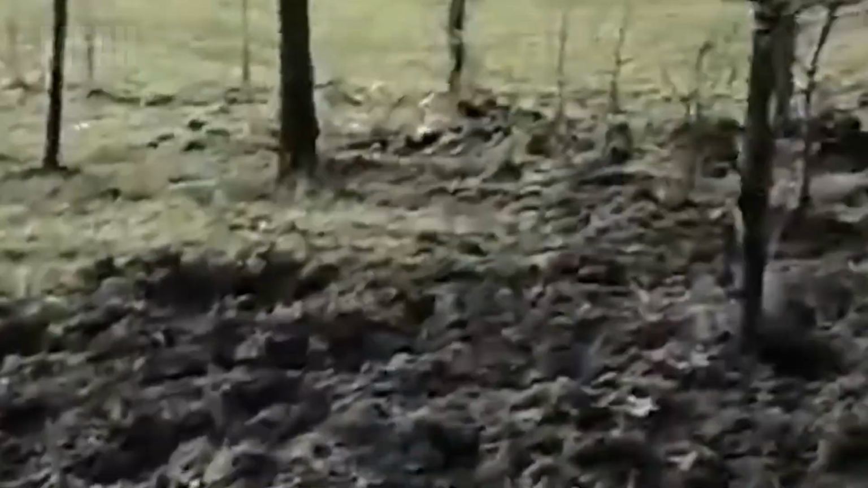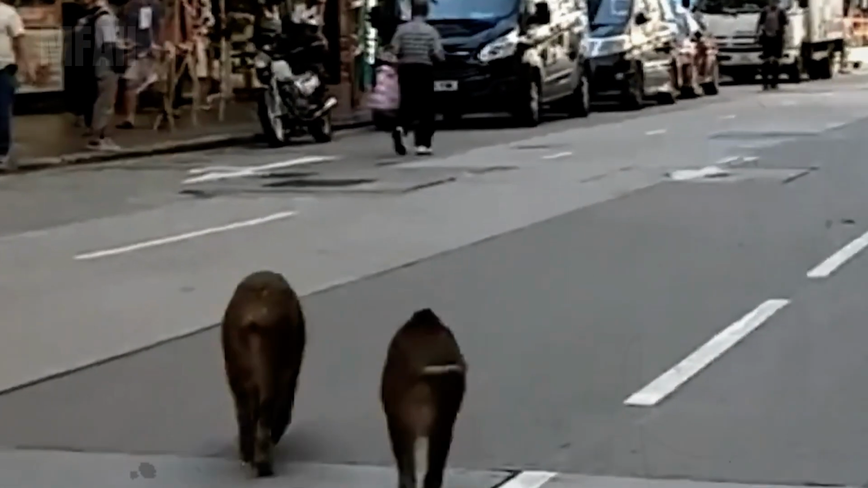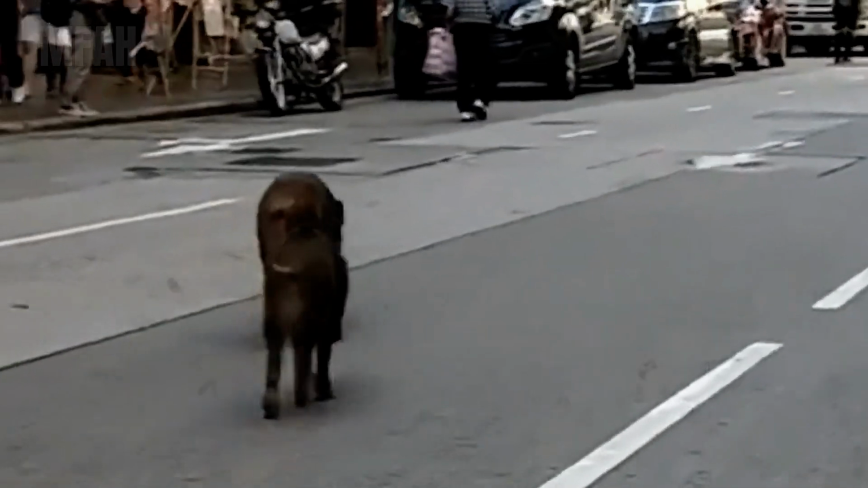Faced with this threat, American farmers have no choice. They must rise, not just to protect their harvest, but to defend the future of agriculture itself. The survival of farming in this country now depends on our ability to adapt and fight back against one of the most destructive invasive species in modern America.